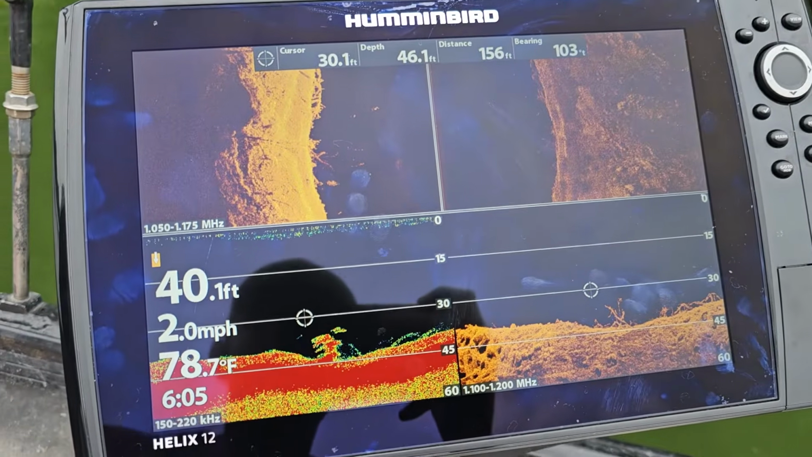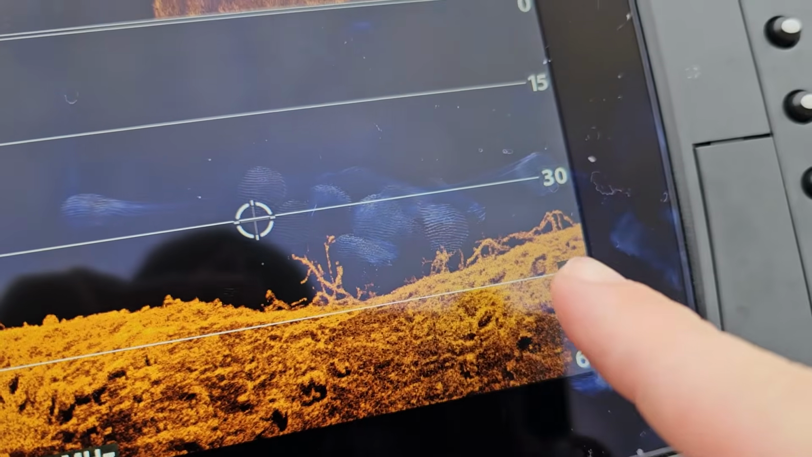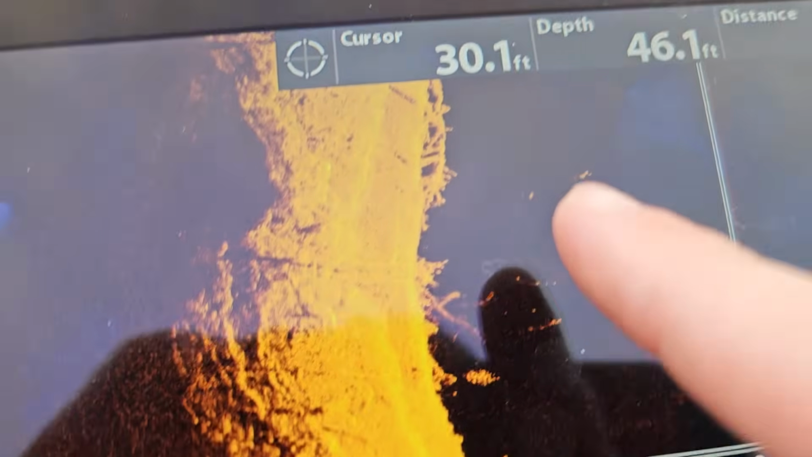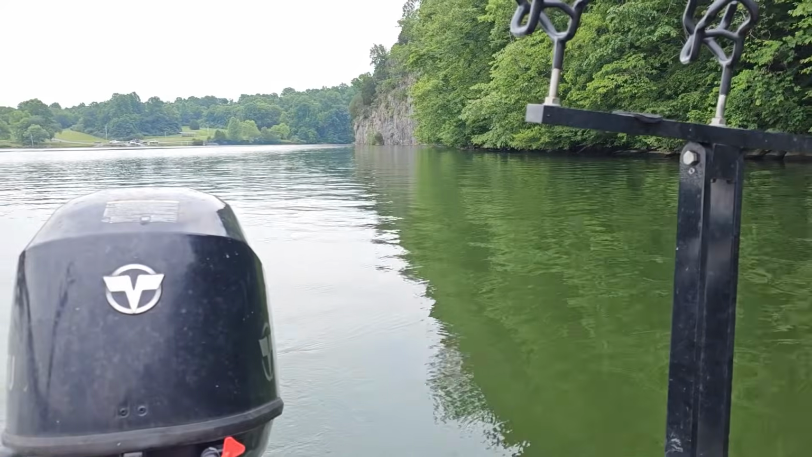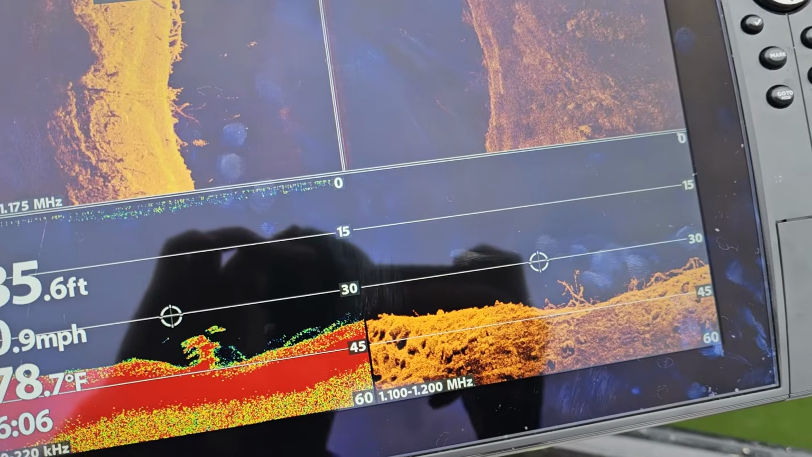We have found the Holy Grail. 40 feet deep, big, giant timber piles, rock piles. There's fish all over it. Look at this giant tree right here. That's what you're looking for, baby. And it's way out here. That is the Holy Grail right there.